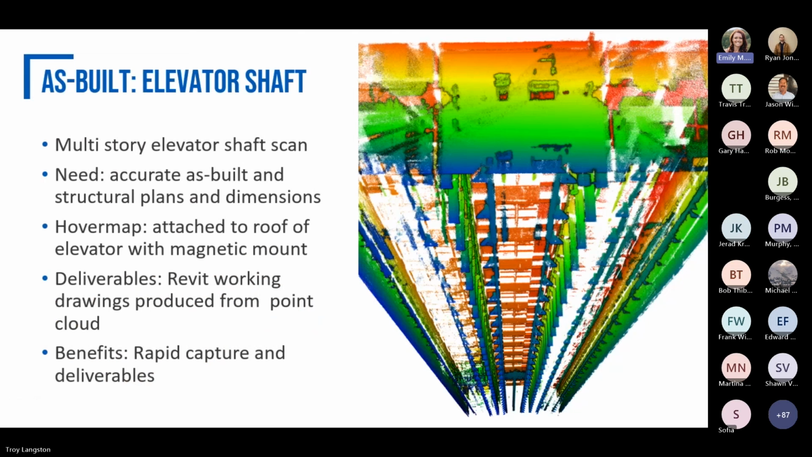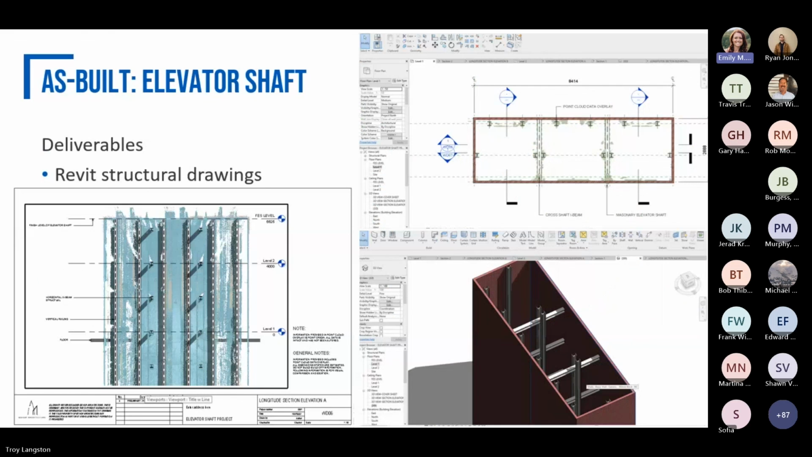Another unique one is we have a magnetic mount that can be used on vehicles or anything metallic. We just attached the magnetic mount to this elevator, dropped it down, came back up, and had this output pretty quickly.